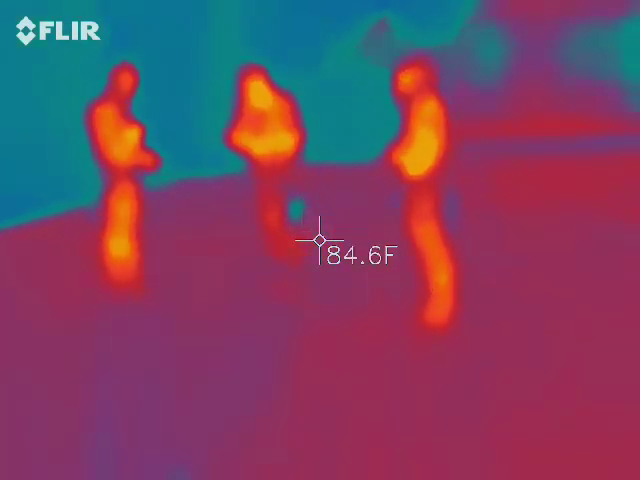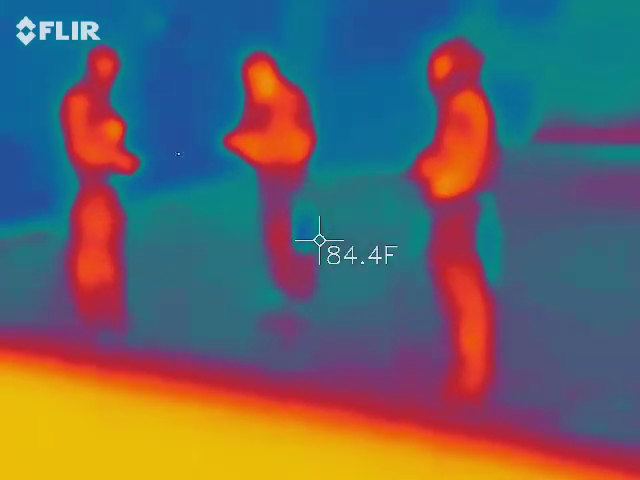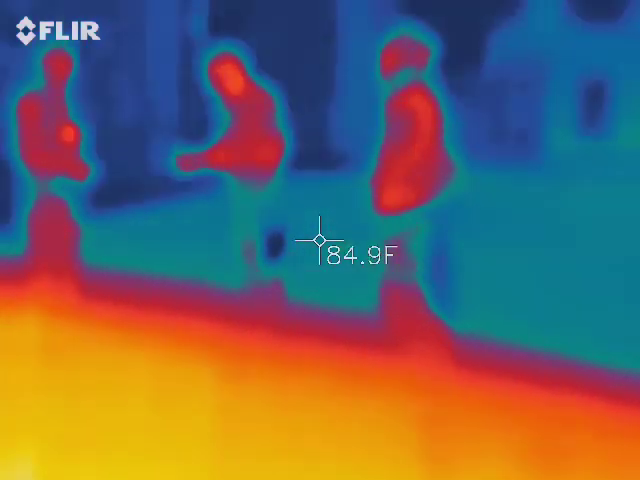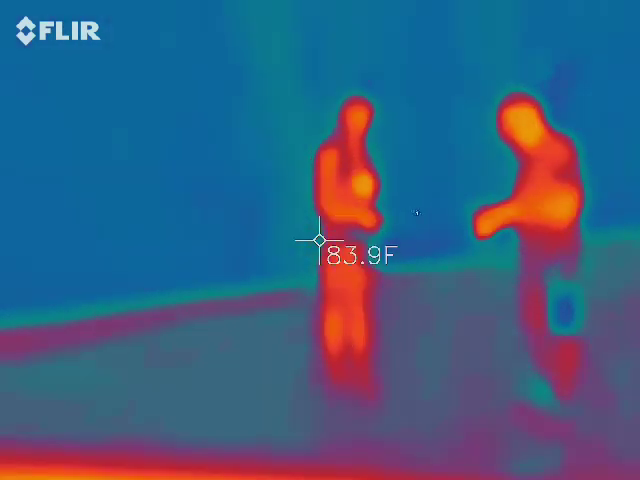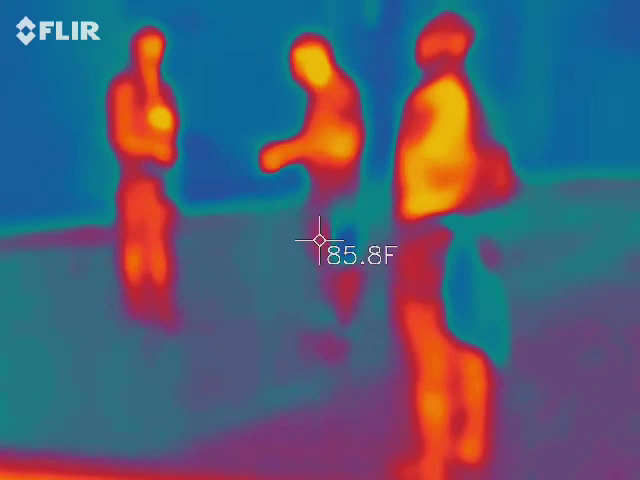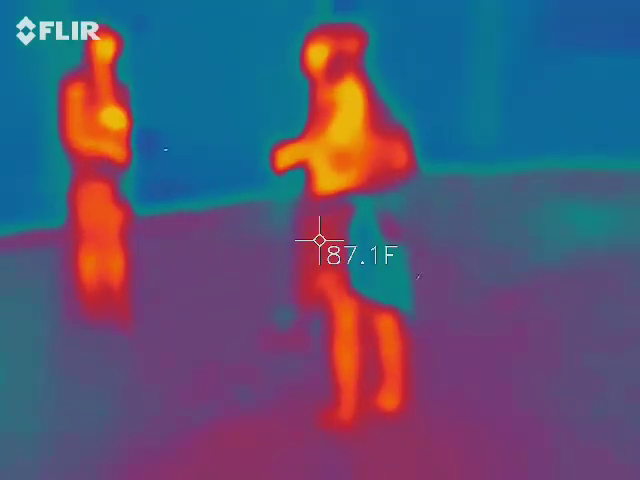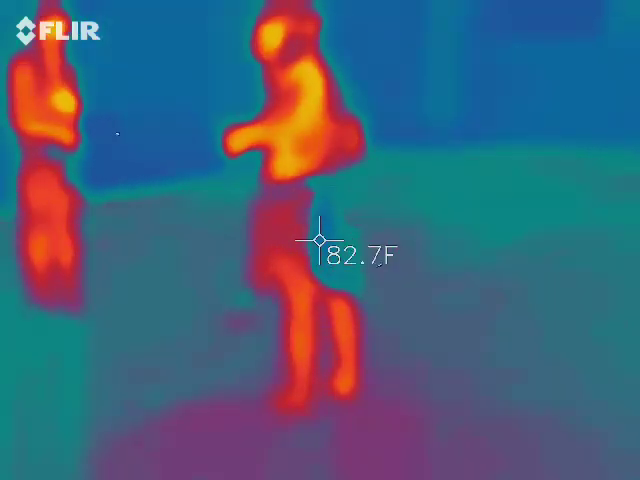Keep going. Make it stay on green. You gotta step away from it. Thank you. Make it go back up to red for us. All the way to red.